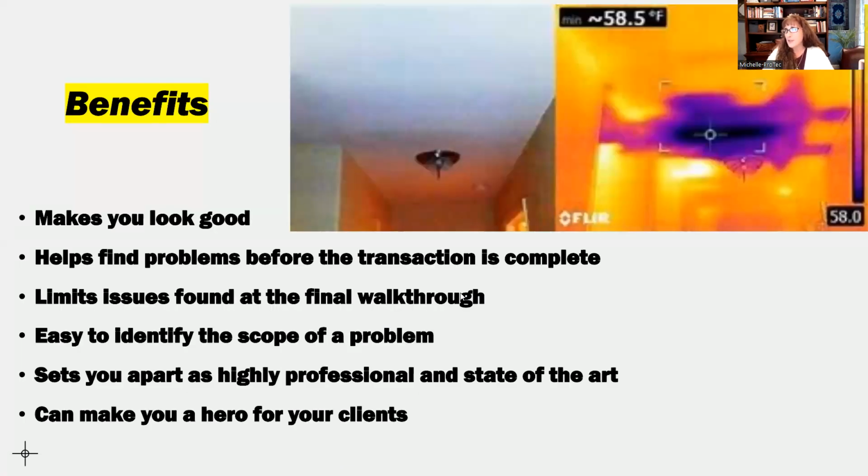And that was all the questions that I had, or slides that I have to show you. But there's so many things. I'm going to stop sharing for a second. So many things that we can do with the infrared camera that just really help the inspection to run smoother.